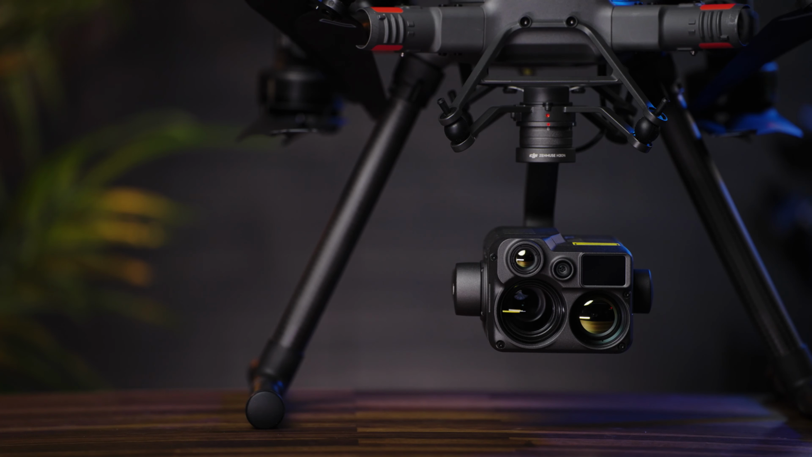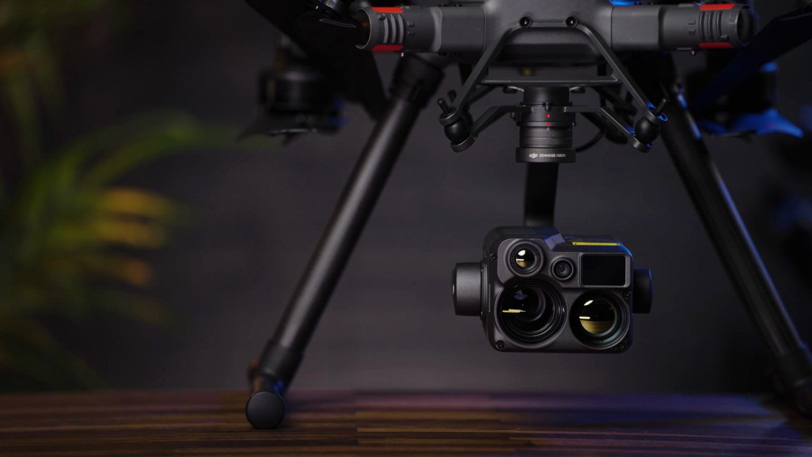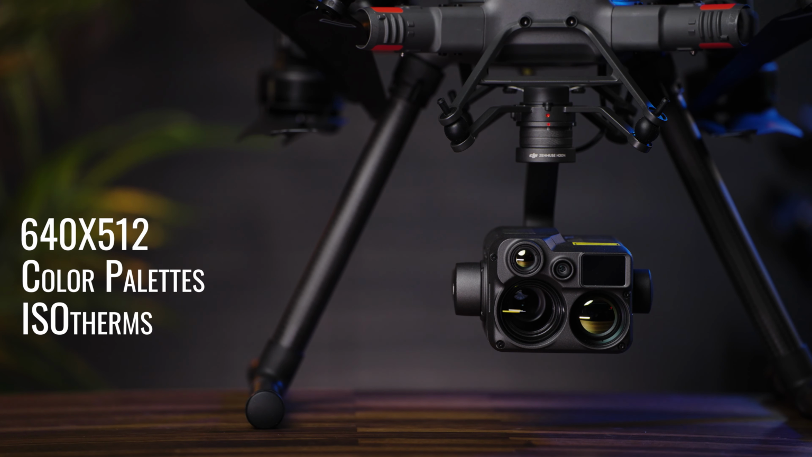Now, just to the left of that sensor, we do have a wide angle thermal sensor. Now, this is gonna be great again for scanning those wide open fields. It does have a max resolution of 640 by 512. So it is a pretty solid camera as far as resolution, as far as thermals goes. You still get all the great things that you would expect from a thermal camera. You get your isotherms, your different color palettes, along with radiometric data so you can find different temperatures and pinpoint temperatures in the readings. So you get everything you get on any other thermal sensor.